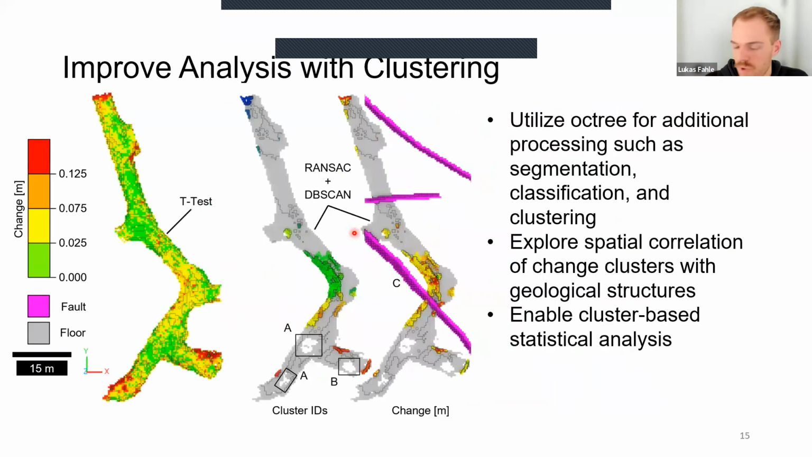Then lastly, just to wrap up here, one of the other use cases that we tested was this combined RANSAC DBSCAN segmentation and clustering I spoke to earlier.